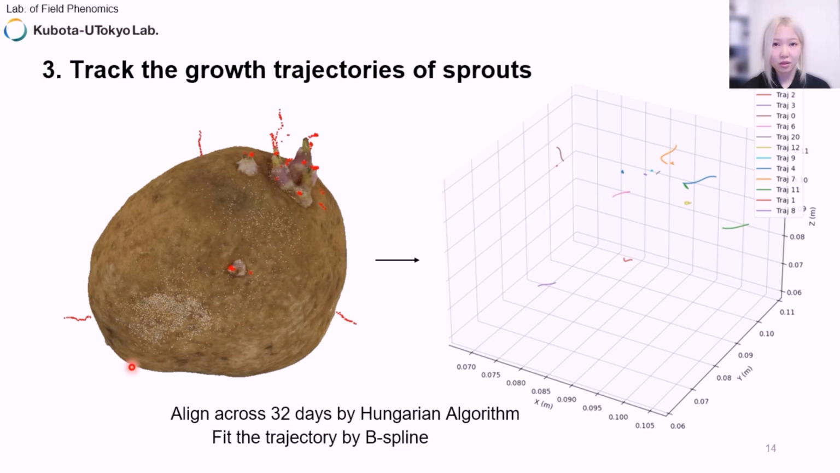Then here are the detected sprout tips from 32 days. And then we could match the detected sprout growth tips from 32 days using the Hungarian algorithm. We can obtain the growth trajectories of the sprouts.